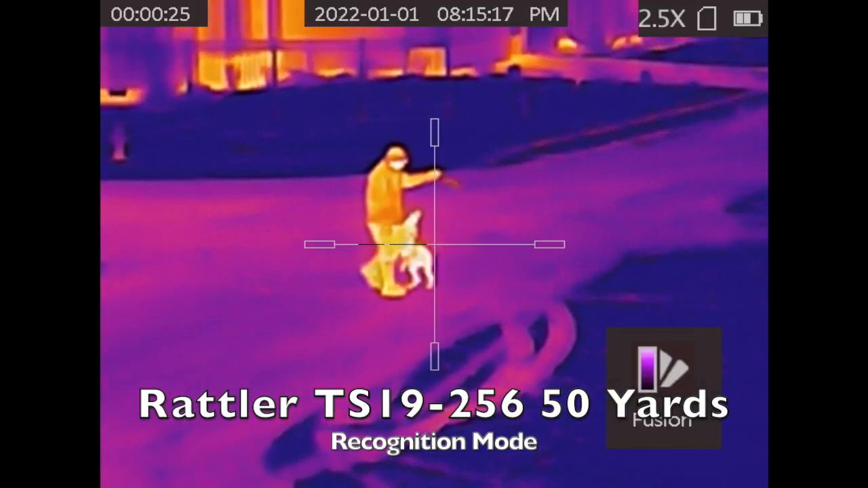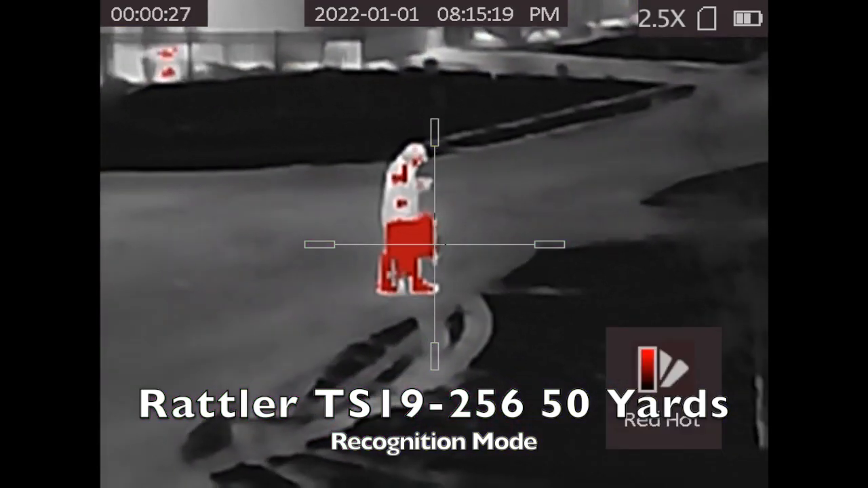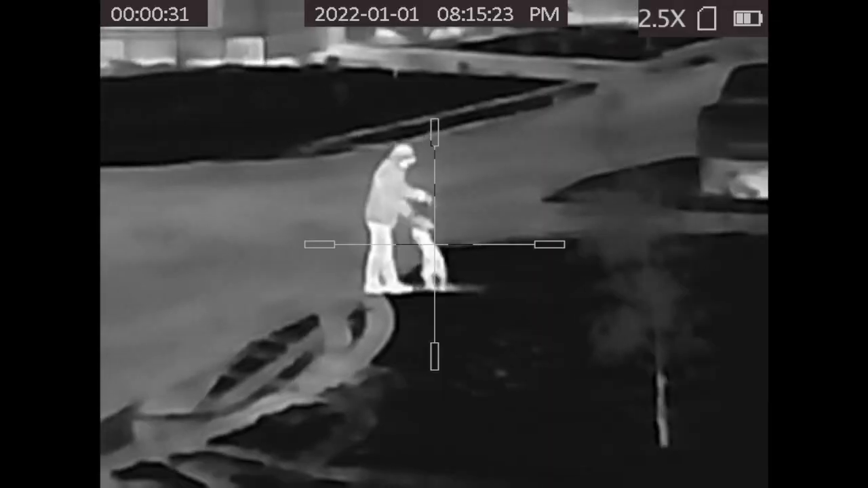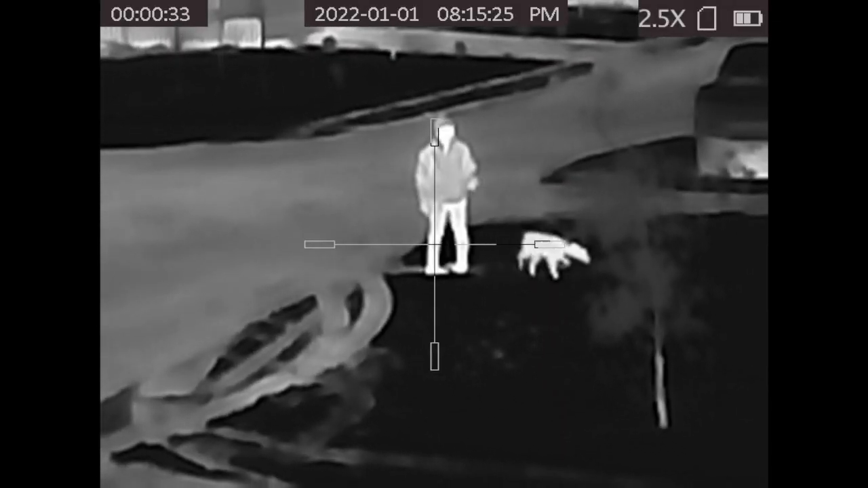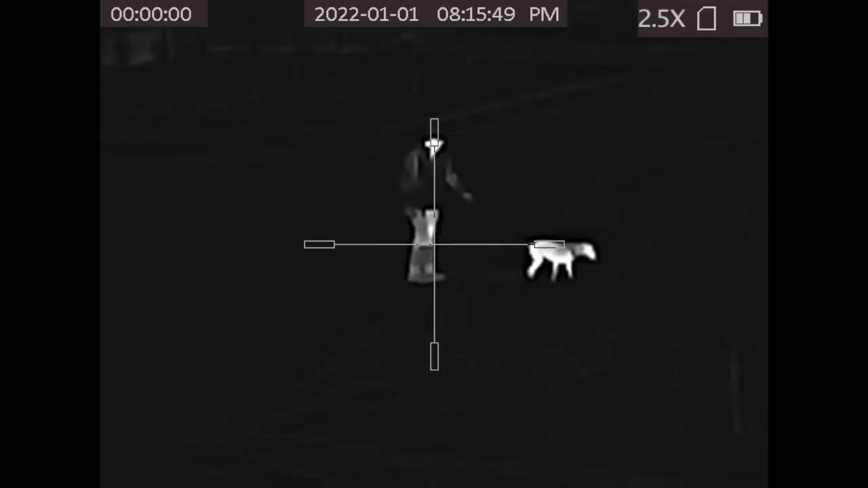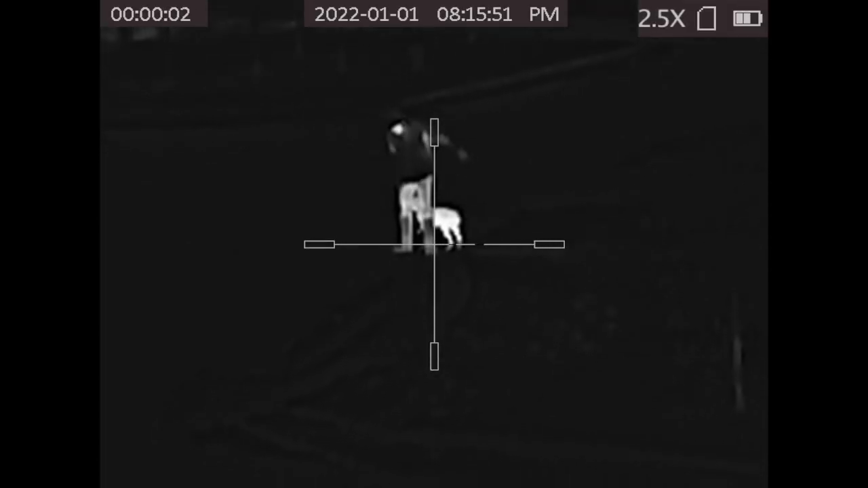The dog in this video is my 38-pound German Shorthair Pointer, which is similar in body mass to a good-sized coyote, or should give you a pretty good idea of how well you could see a smaller pig.